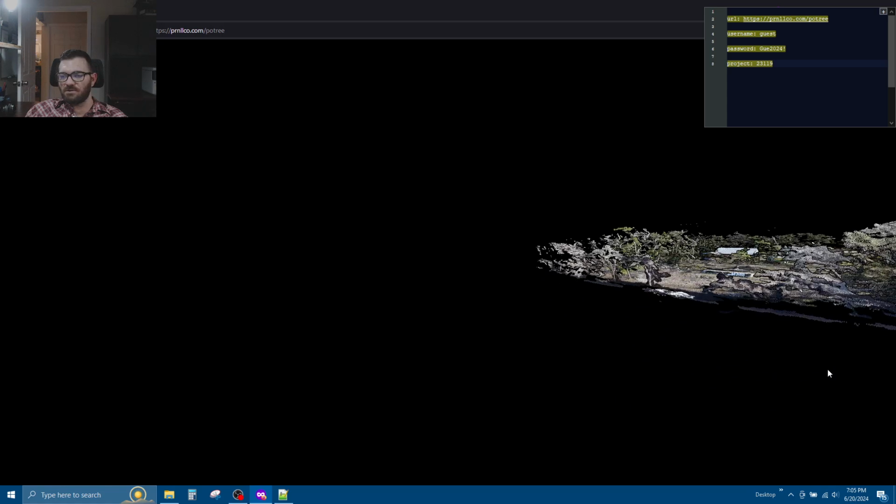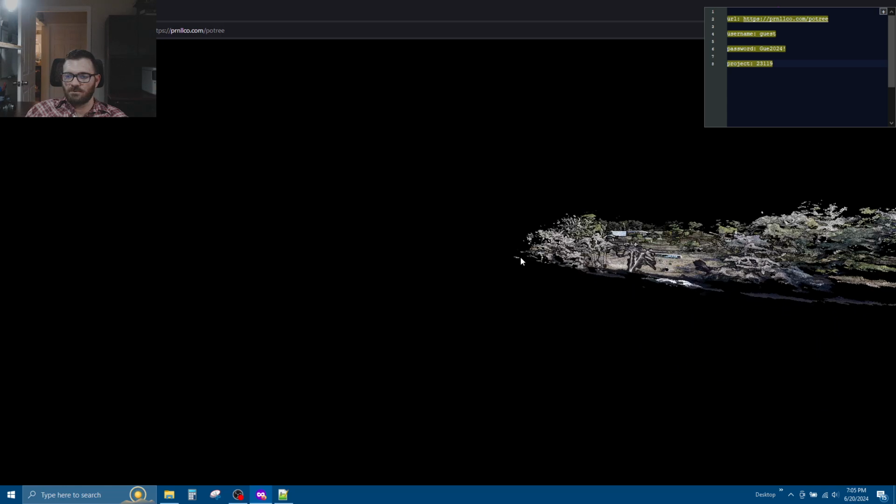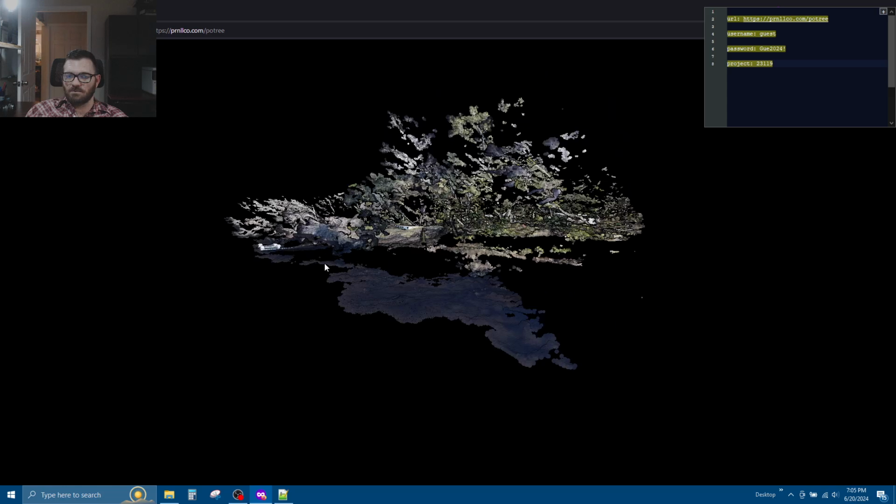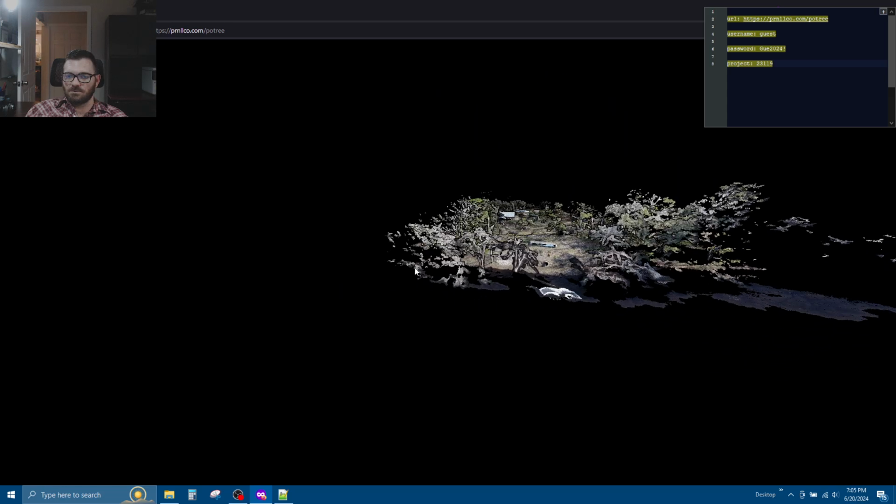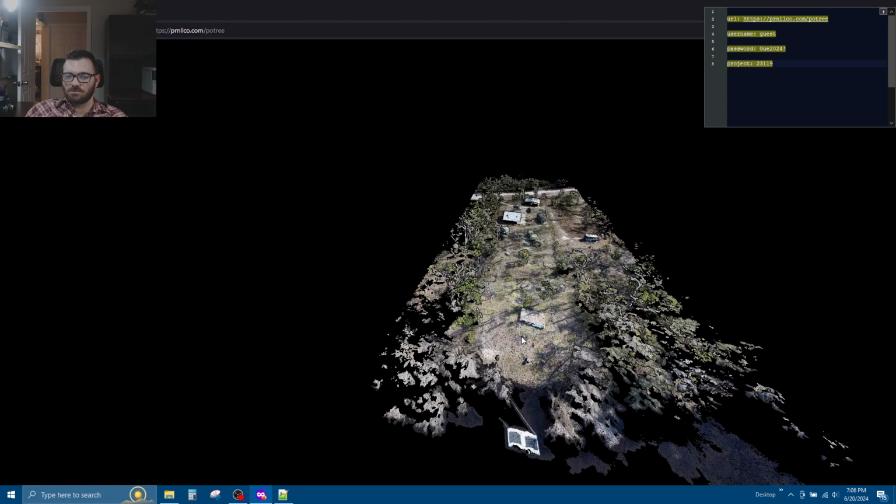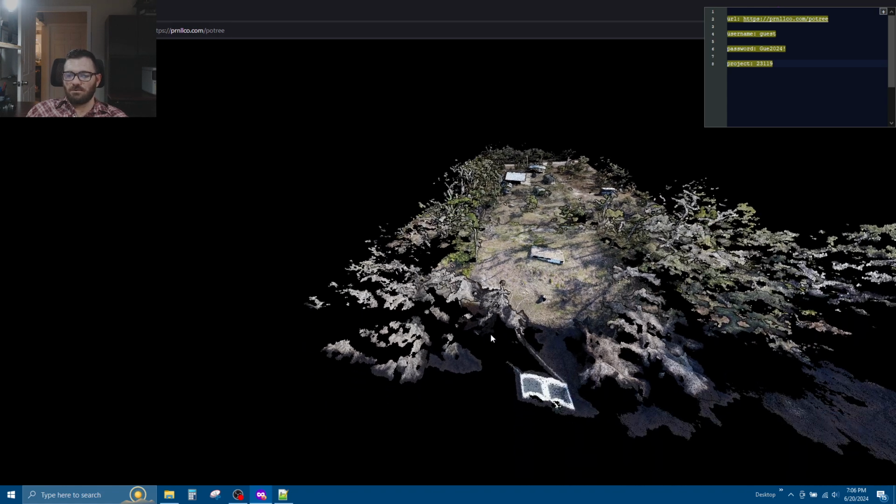Move out to the river. You can see they've got a floating dock out here.